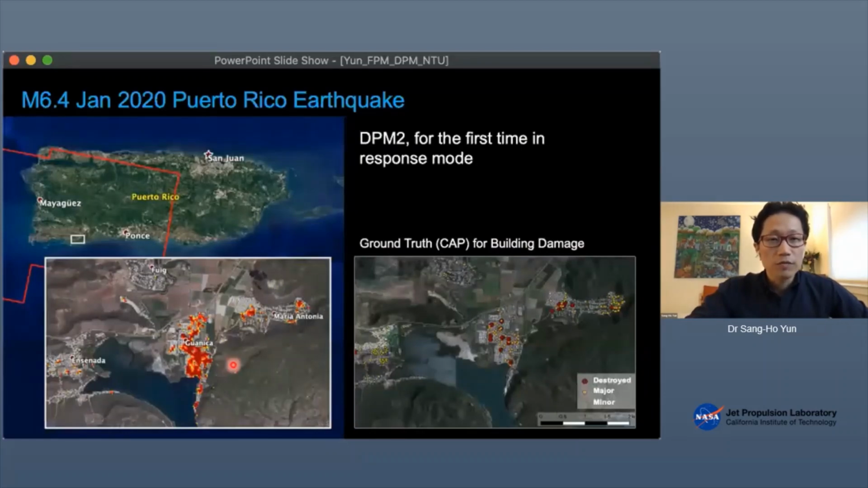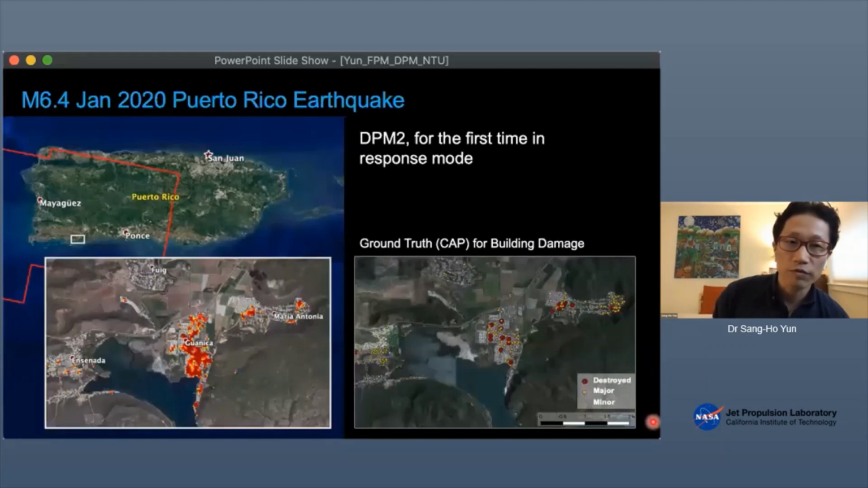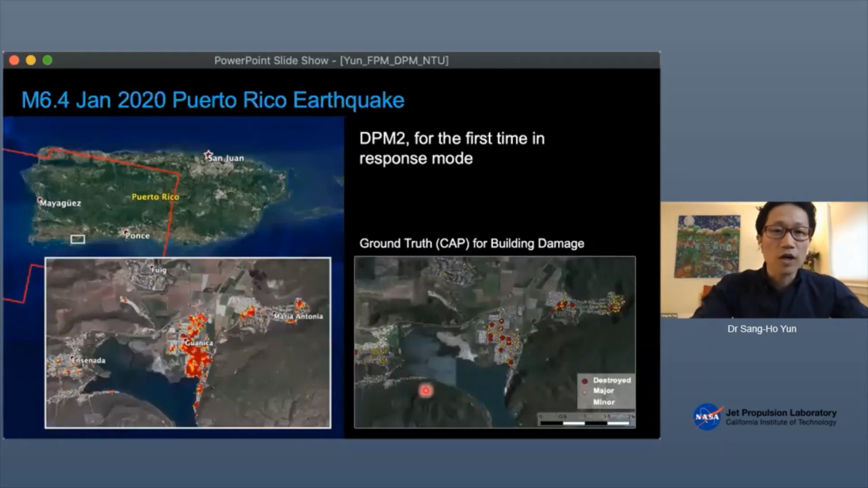And then for the first time, we deployed our DPM2 algorithm for a real response to support the January this year Puerto Rico earthquake, magnitude 6.4. This is a small town called Guanica in southwest Puerto Rico. And this is a DPM2 map, and we quickly validated our product using cell phone photos and street level photos acquired by Civil Air Patrol, which is expressed in this case as point clouds.